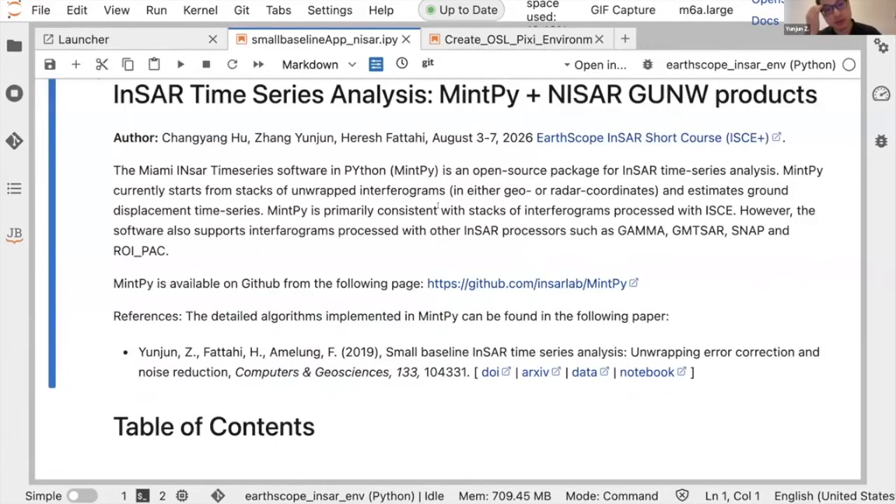And the MintPy inputs you can use to feed into MintPy, you need to have the stack of interferograms processed already with other InSAR processors, such as ISCE. It also supports other InSAR processors, such as Gamma, GMTSAR, SNAP, and ROI_PAC. The information you can find on the GitHub.